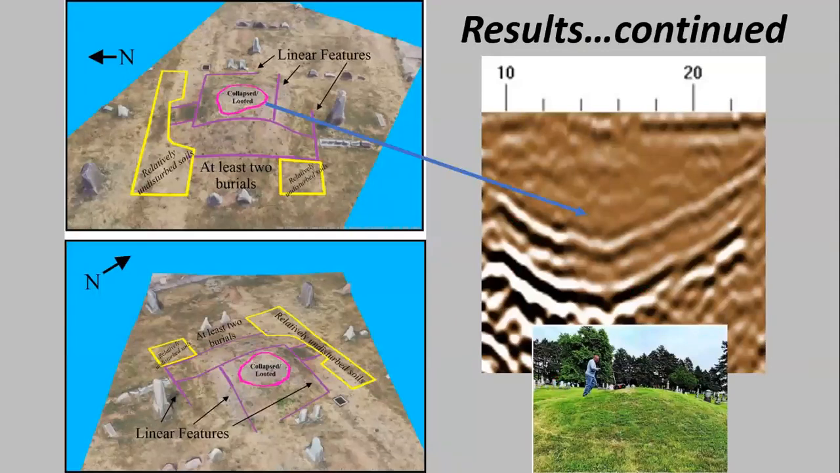The left-hand side here shows some of the ending results that I came up with, overlaid on top of the drone imagery. The yellow areas are areas that I'm going to say are relatively undisturbed soil. In a full cemetery, you can imagine there's not a lot of undisturbed soil when you've got a lot of graves in there.